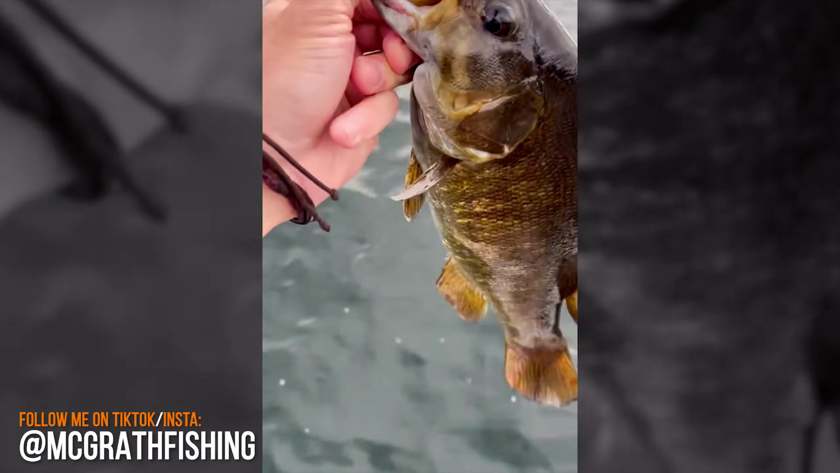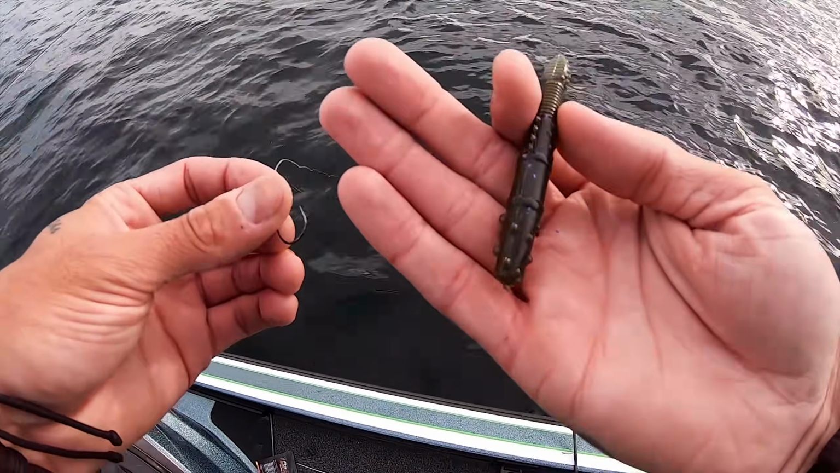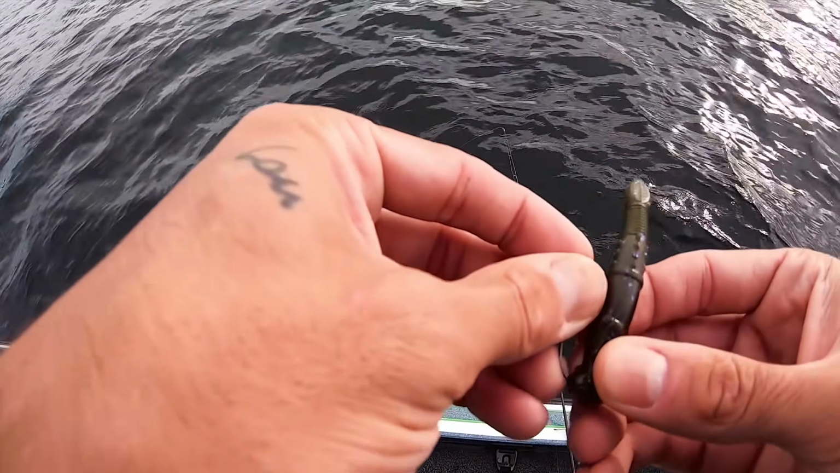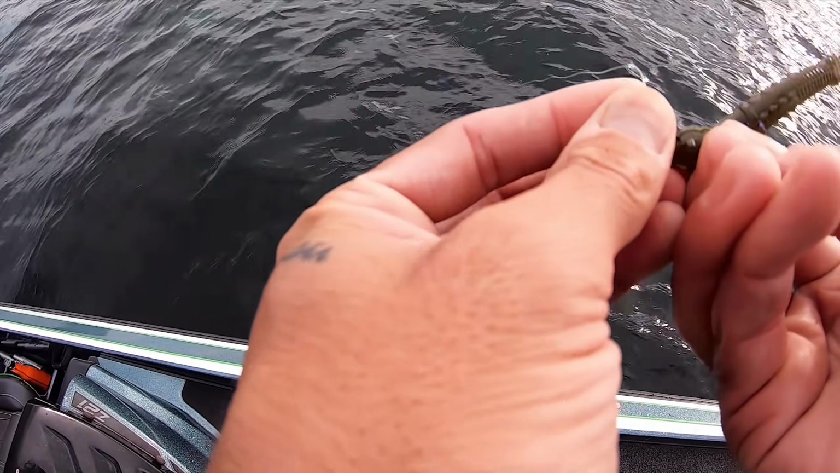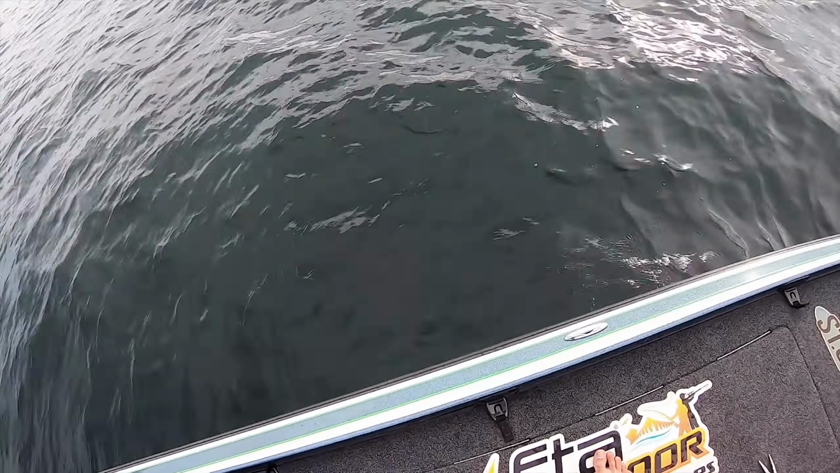Another one on the FTA hammer stick. This is it, guys. FTA hammer stick. 10th ounce green pumpkin. My jig is a little bit faded or beat up because the bite is good. We also have rock around these weeds. Fishing basically in about 14 feet of water.